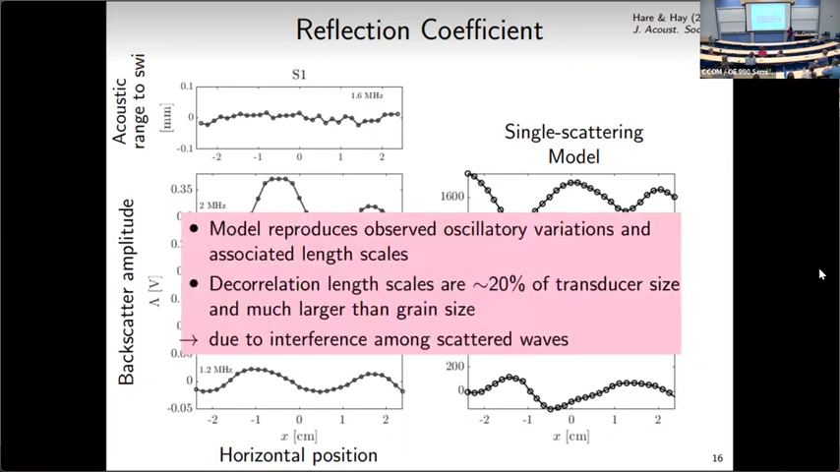The model reproduces the observed oscillatory variations and the associated length scales, as I said. The decorrelation length scales are about 20% of the transducer size. That means that to make independent measurements, you have to move the transducer more than 20% of its size. You can't make measurements too close to each other, or else they're not independent. Based on the model, we can say that these oscillatory variations are due to the interference among these scattered waves.